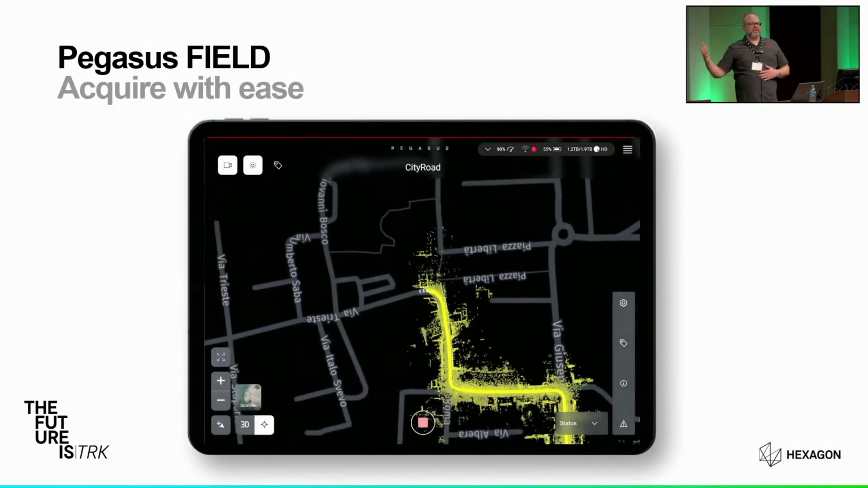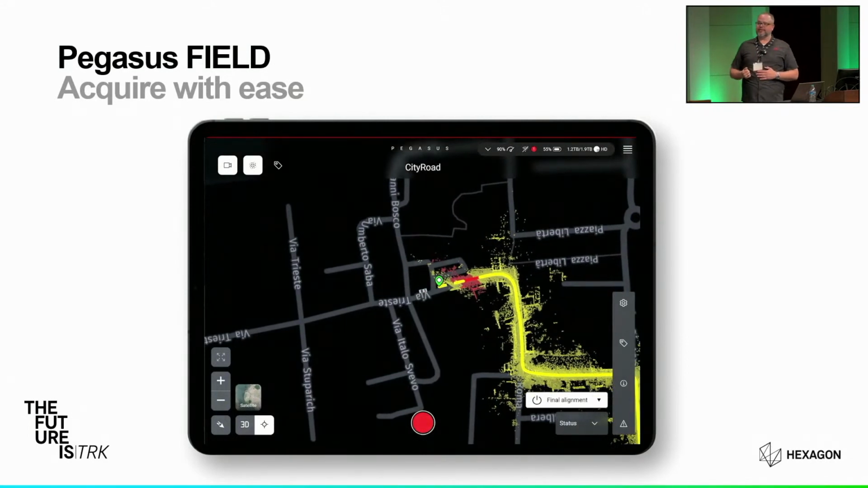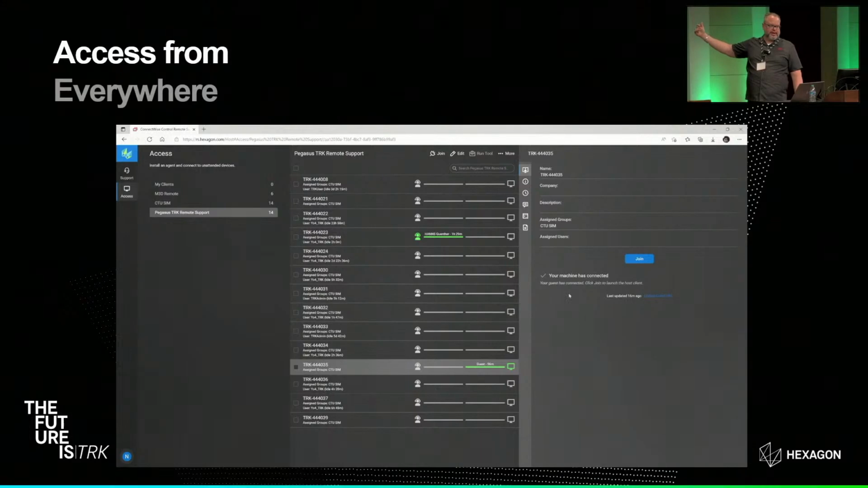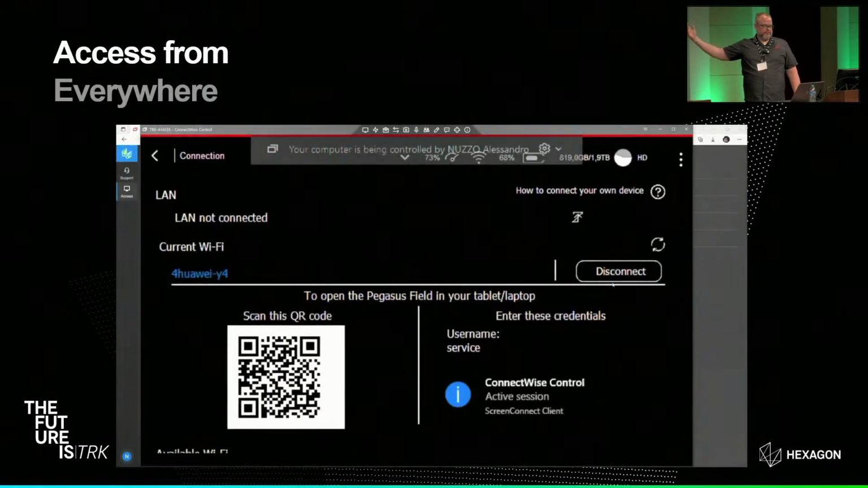We can do geotags in here, something of interest that we know the people in the office need to know about. We tap on the screen, make a note of it, and that's going to come in with the rest of the data. Very intuitive, very simple. This is an example of one of our support technicians in the US logging into a system overseas for support.